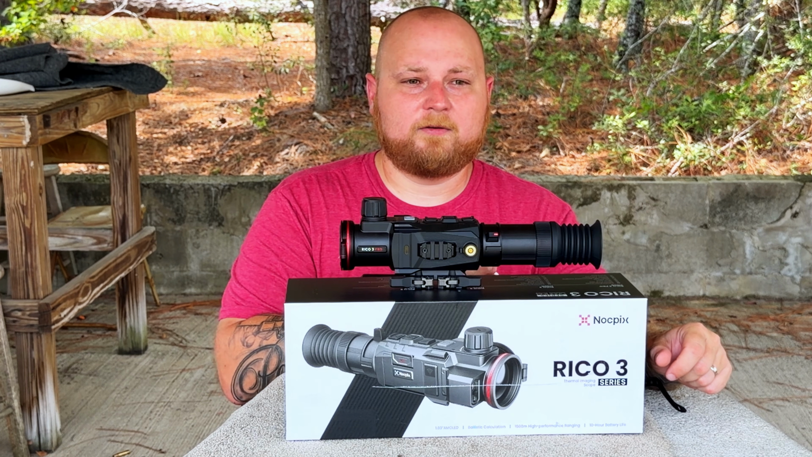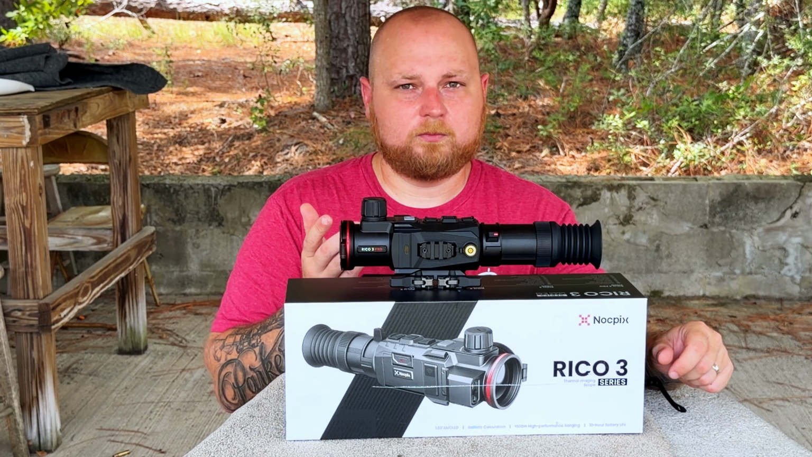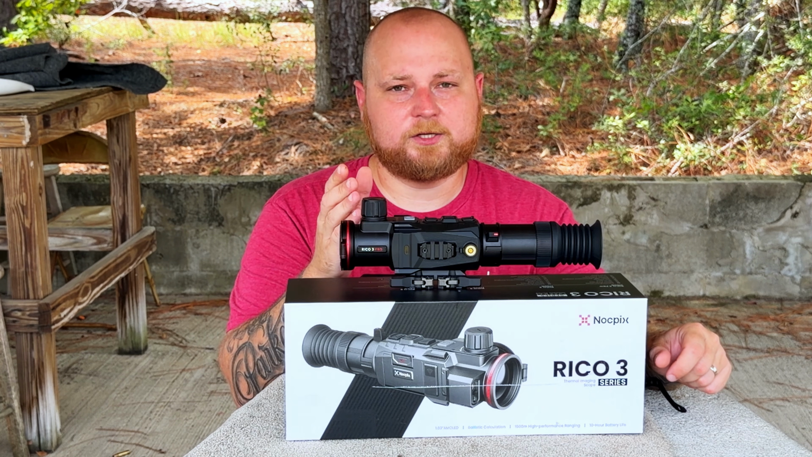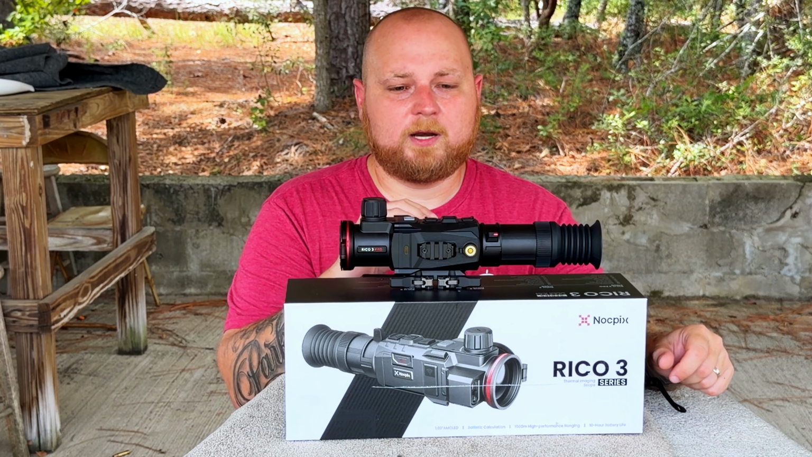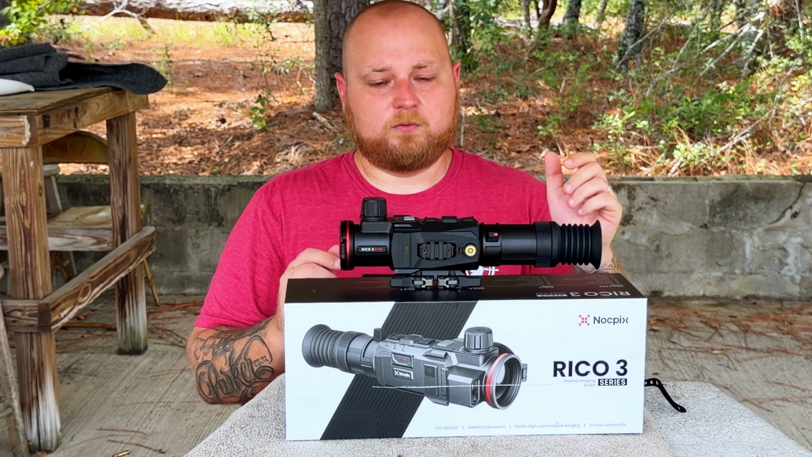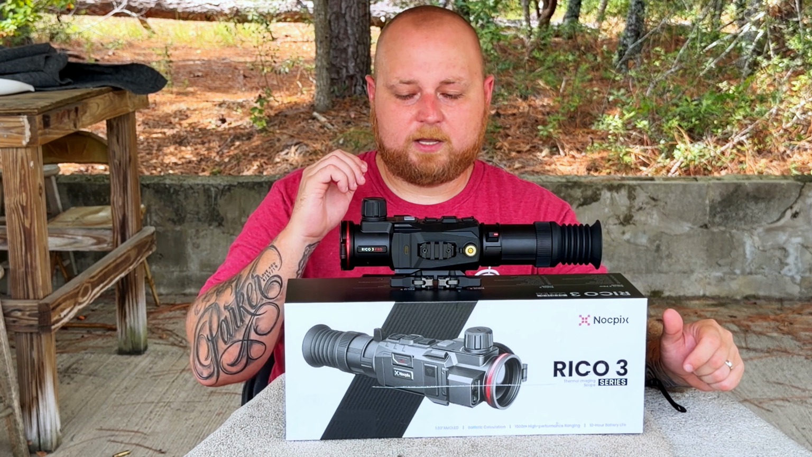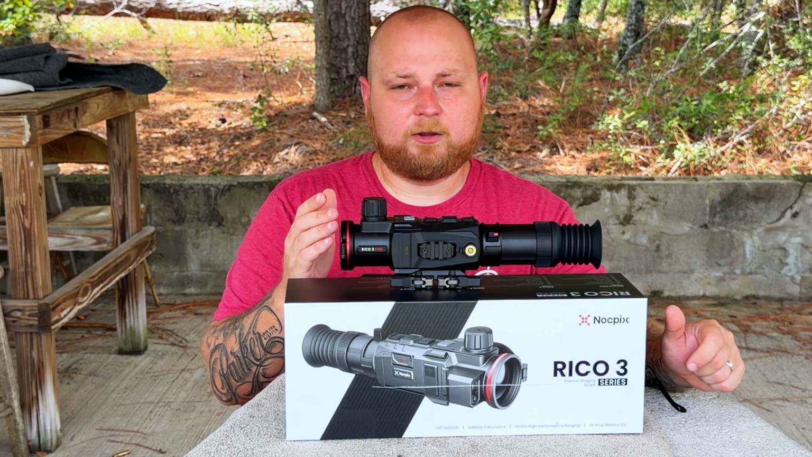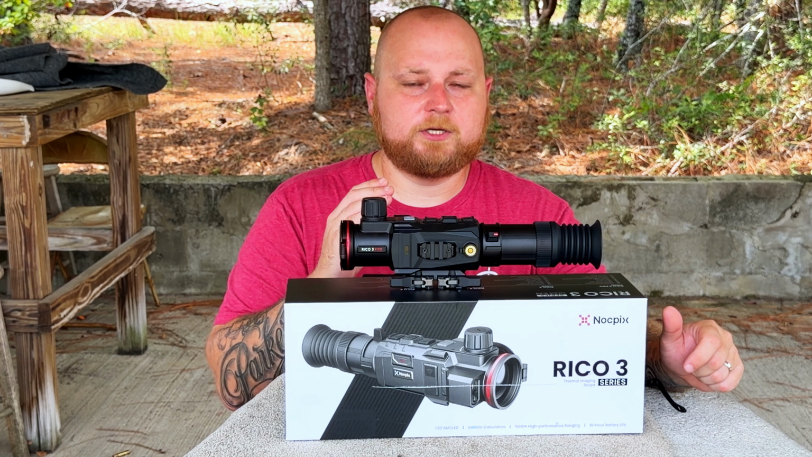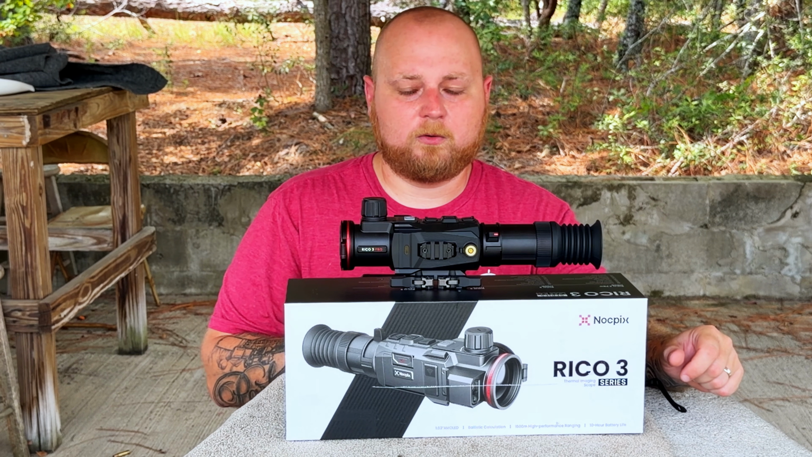Now, this unit does have 60mm of eye relief, which is great. My personal opinion, that's really good. So one other thing that I wanted to talk about is the detection range. This new unit has a 2,840 yard detection range, which is huge. It's great. Now, another thing that I wanted to touch base on is the new Reality, what they call the Reality Plus 2.0 image processing. And you guys will see in the footage just how much better the image quality is on this unit versus the previous RICO 2 models.